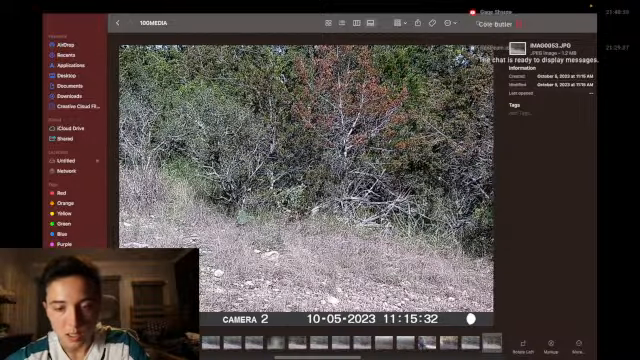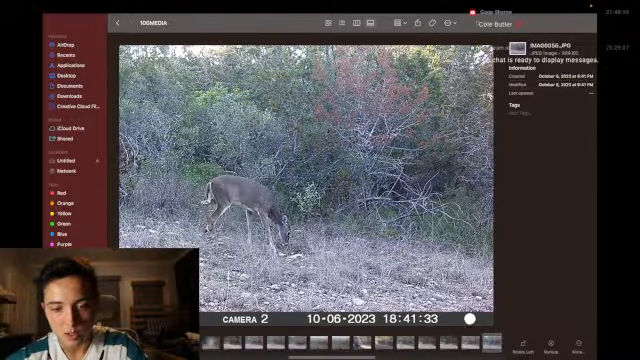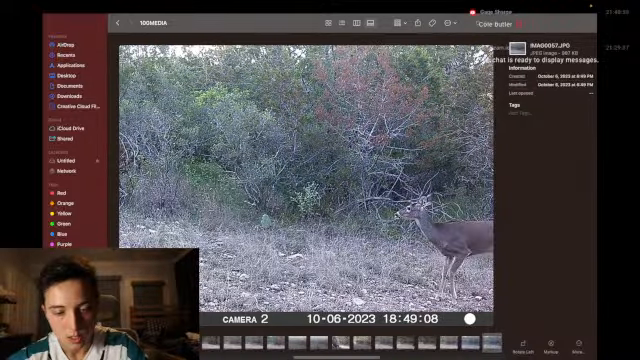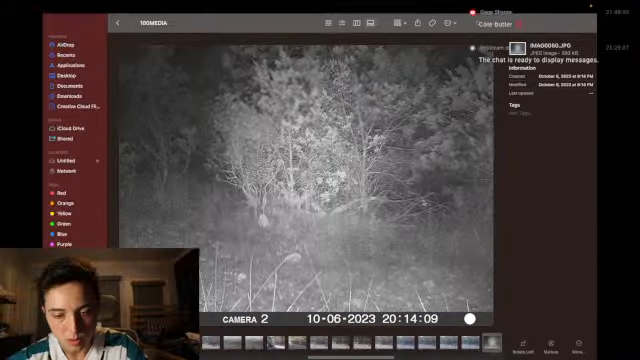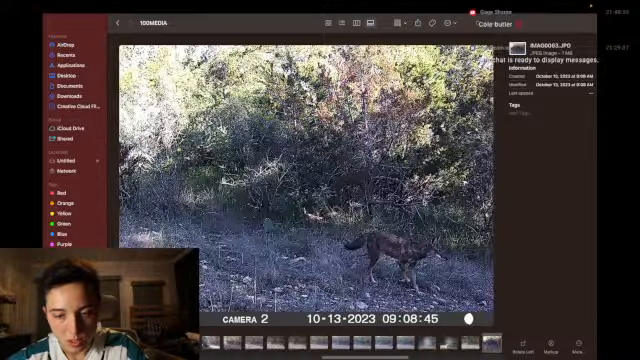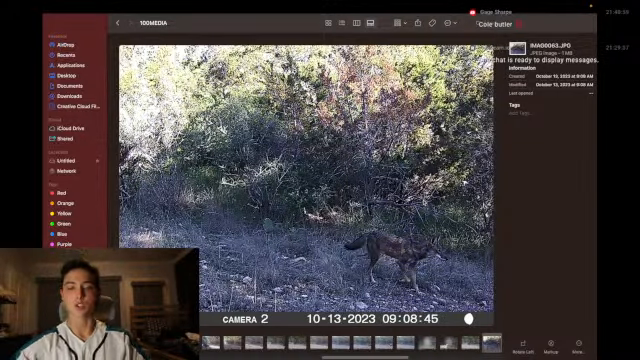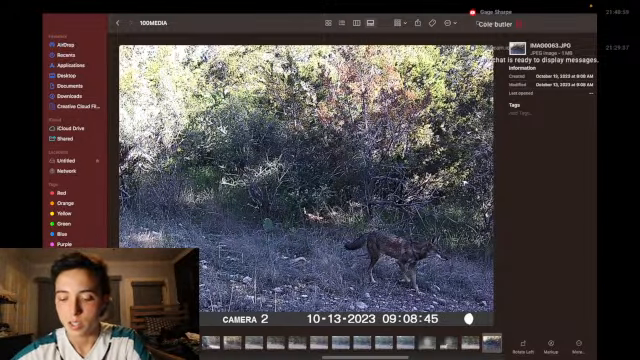Yeah, spike again. Yeah, I don't see anything moving on these. Doe. Coyote. It's always interesting seeing the coyotes because you don't ever see them.